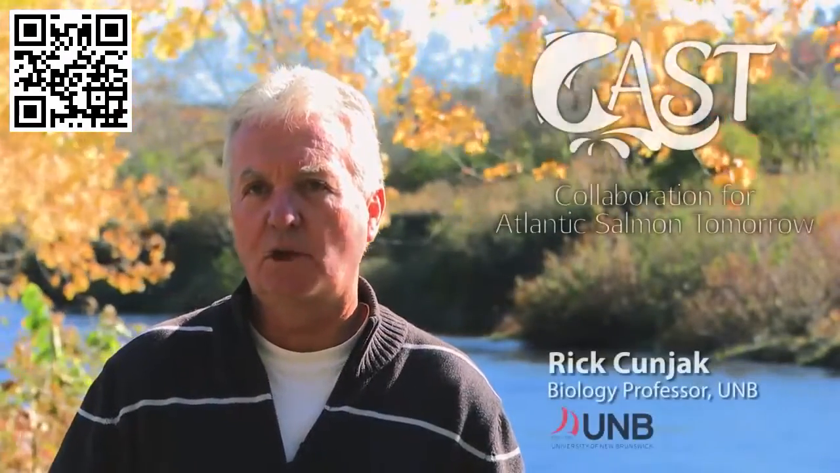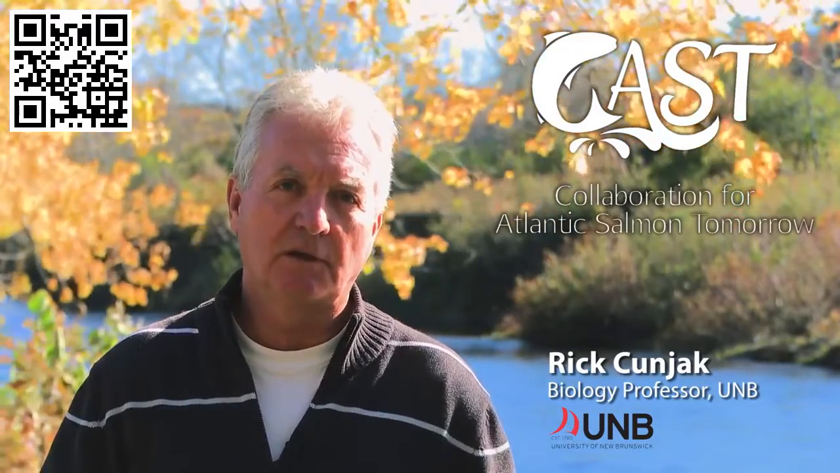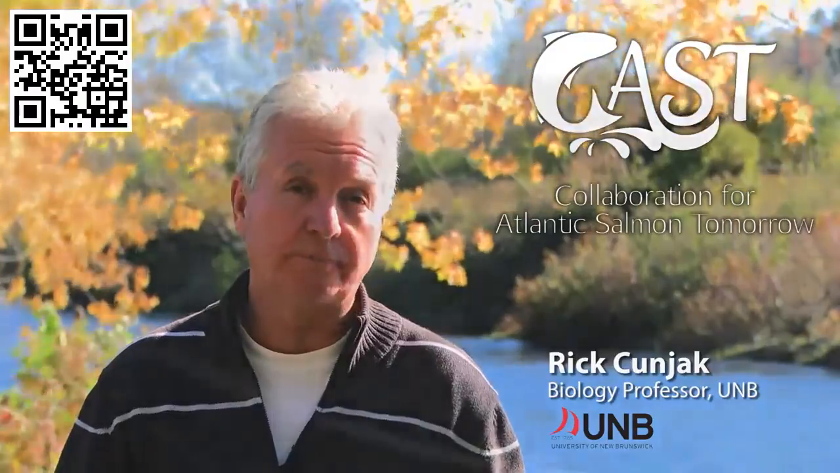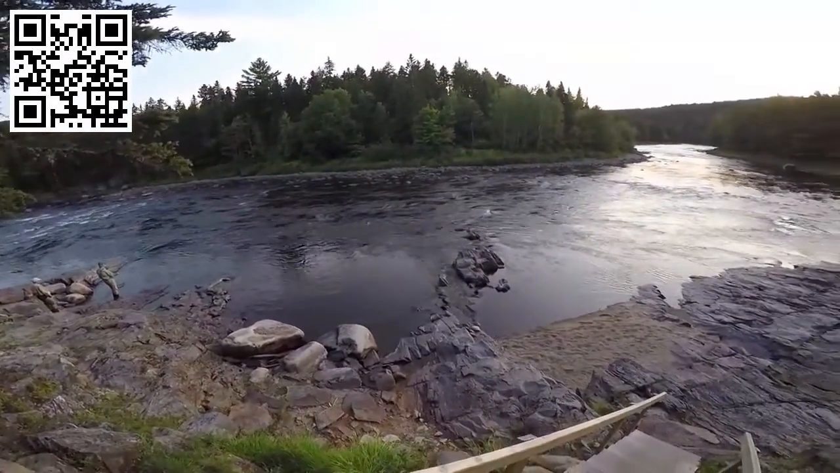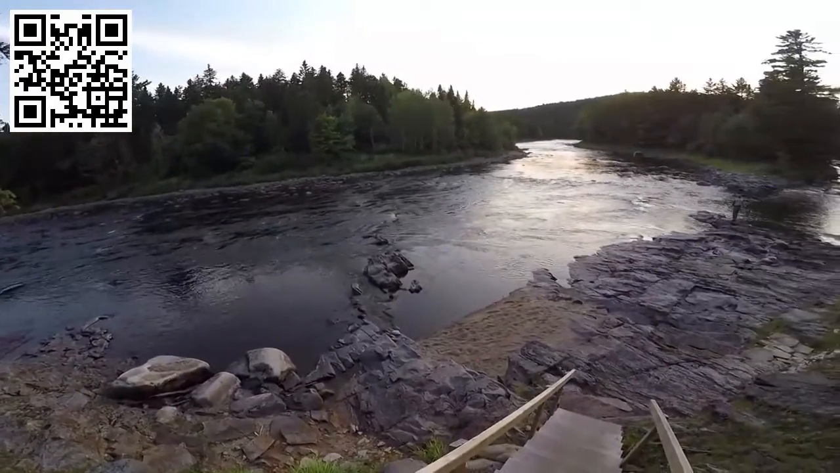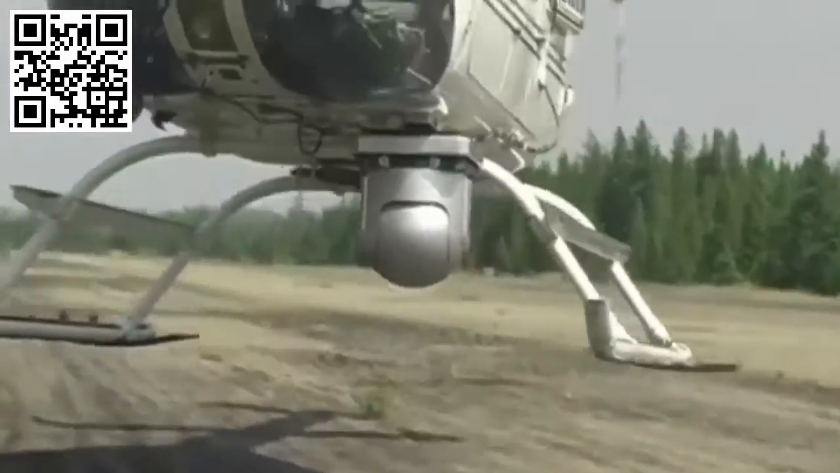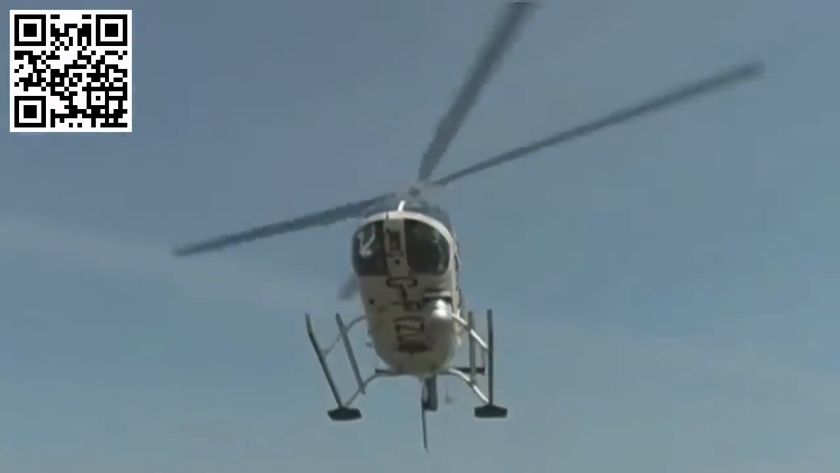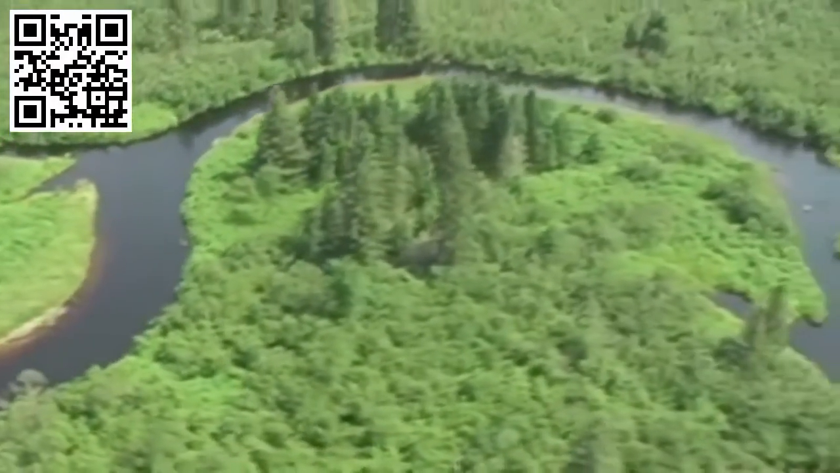Well, one of the projects I'm particularly interested in is the one associated with the thermal imagery. So, given all of the predictions about global warming, our rivers are going to continue to warm. Salmon's a cool water fish. This is potentially not very good news for salmon. So, it's important that we understand the thermal maps, the existing habitats and the critical habitats where fish can find refuge during periods of high temperature stress.